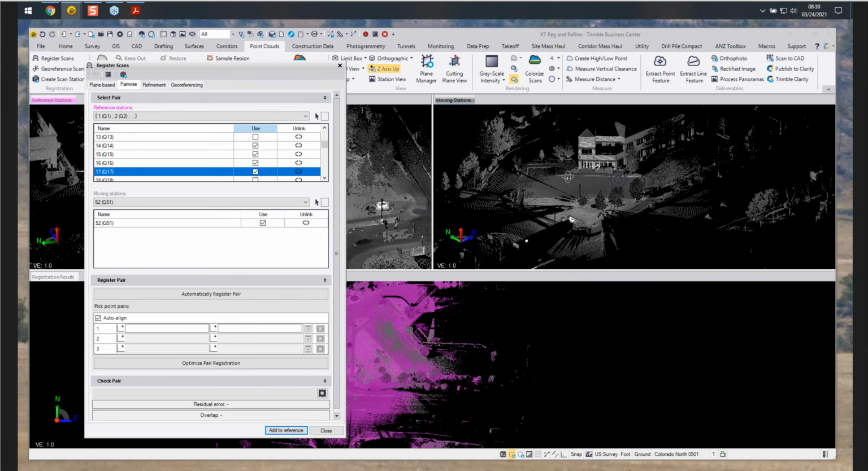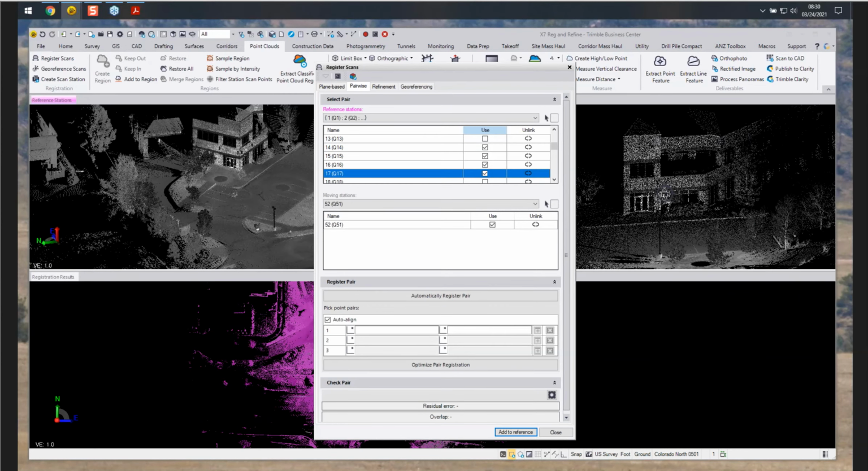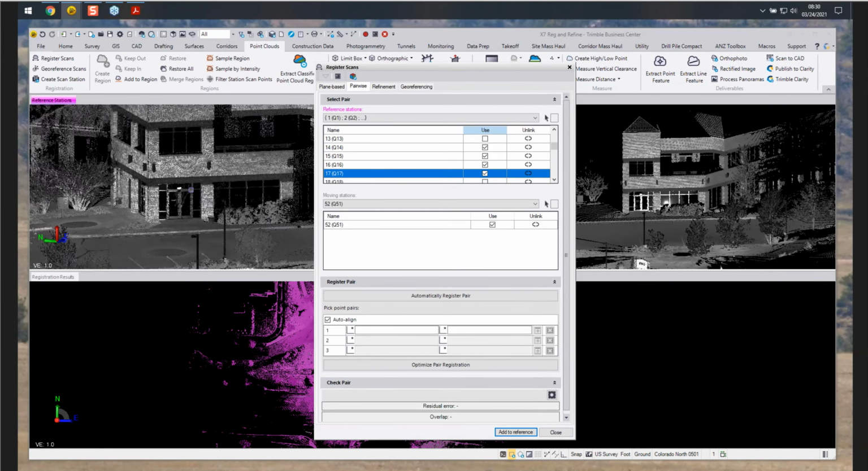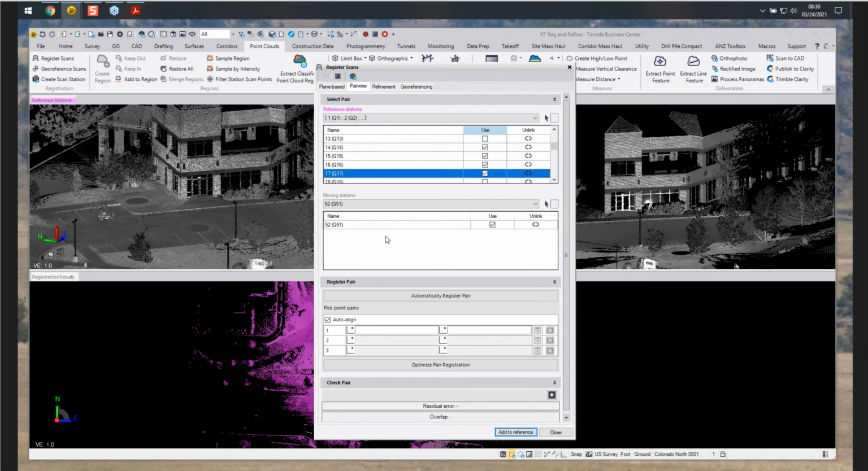So we have complete register. And I always like to just orient the moving station, and sorry for having to move this in the middle, to something that gives us a common view. So in the registration section, pairwise, we have two options to register the scans. The first one is the automatic method, the other is picking, using 3 points.